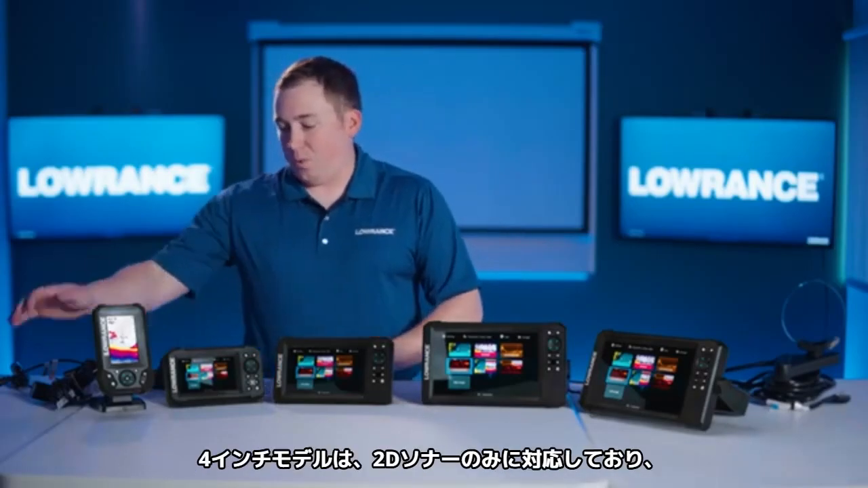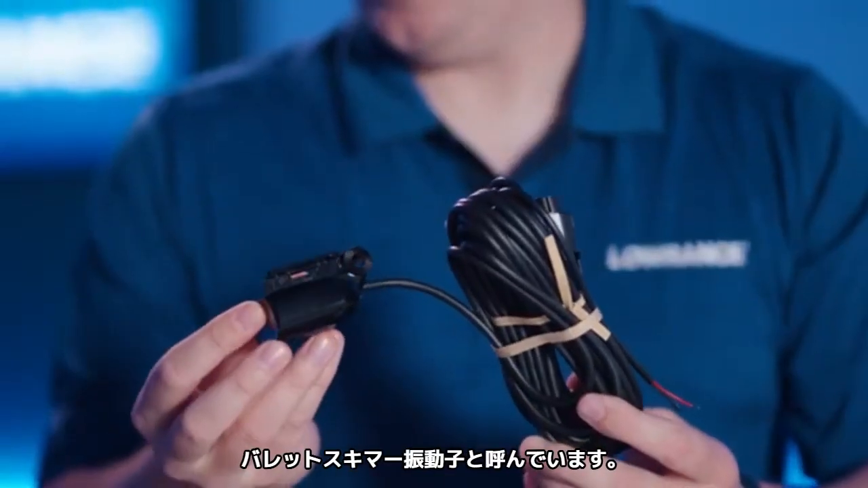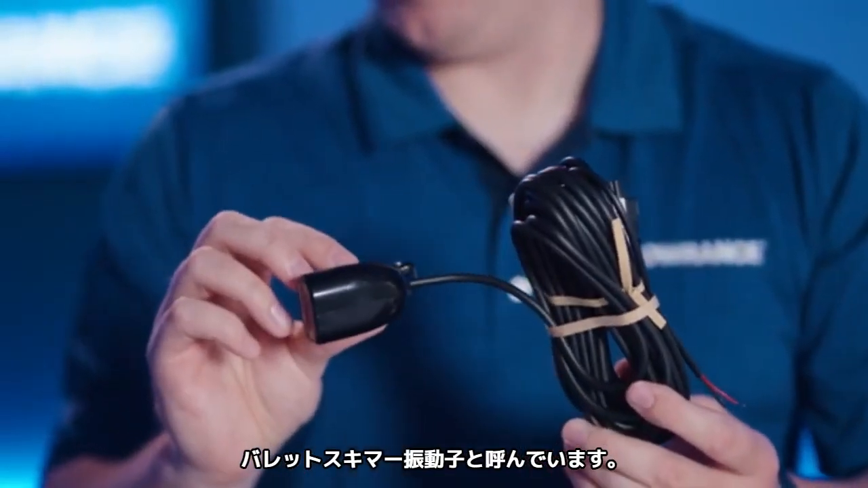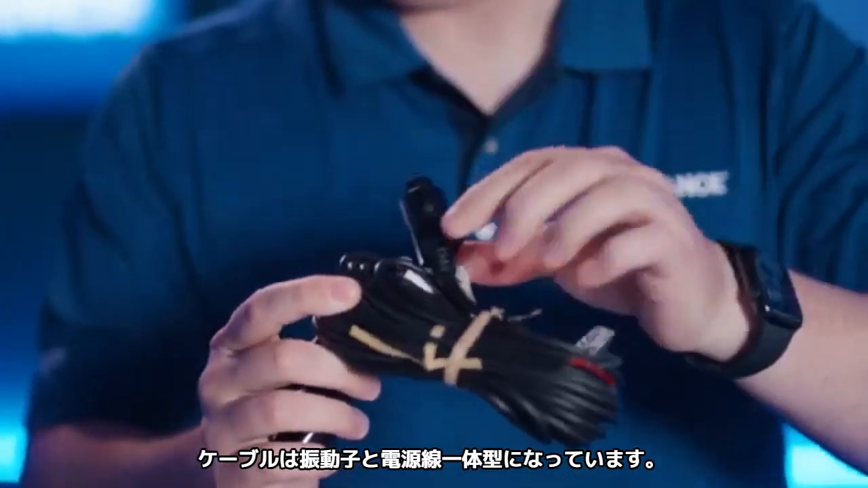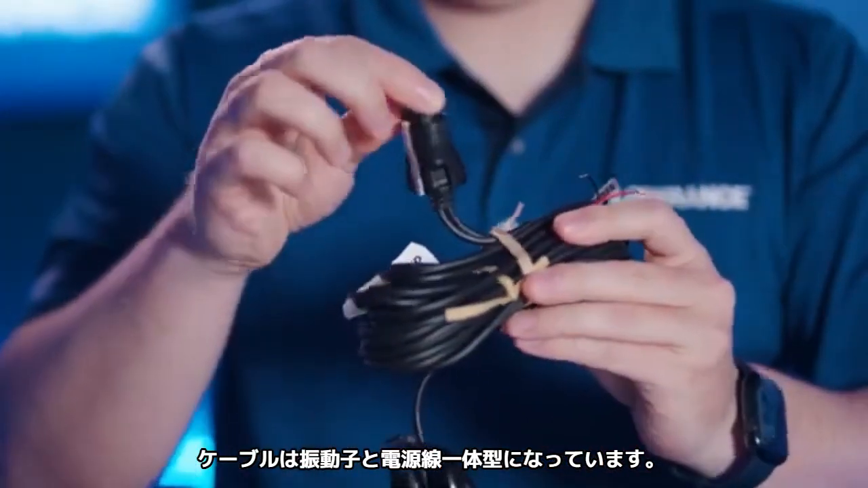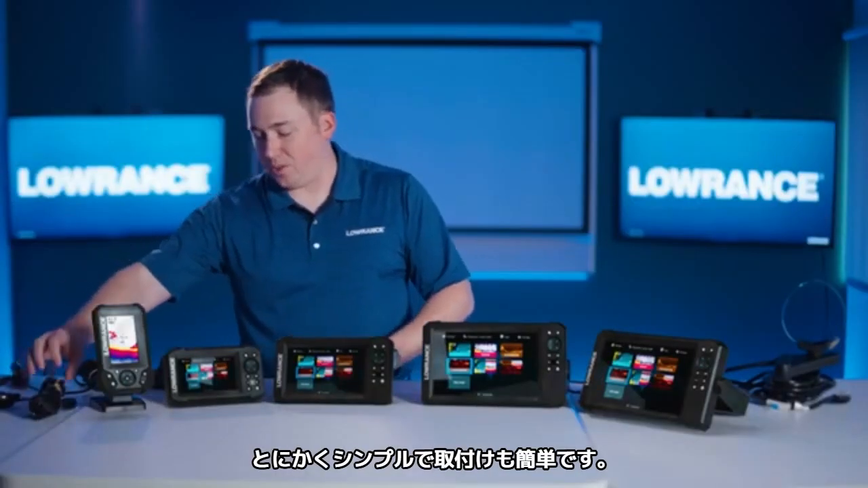So some of the differences, again, as we move through. So moving back to the 4, I mentioned it was traditional sonar only. So on the 4, you get a tiny little, what we call a bullet skimmer transducer. So this just has a traditional sonar element in it. It's also 1 cable for the transducer and for the power. So you just have 1 connector that plugs right into the back. Very simple, very easy to install.